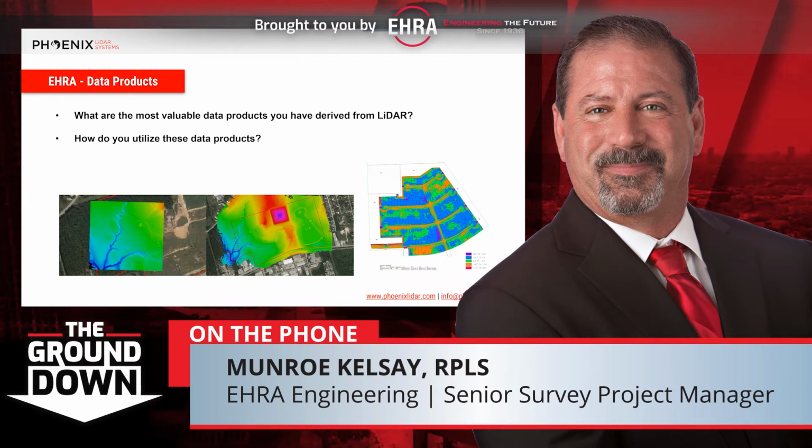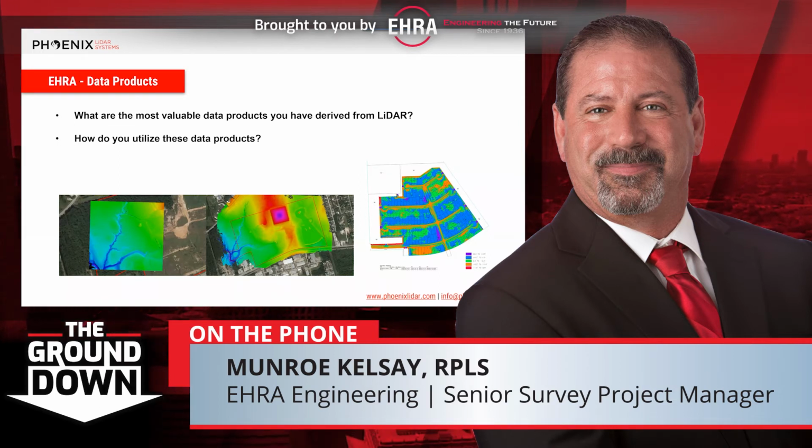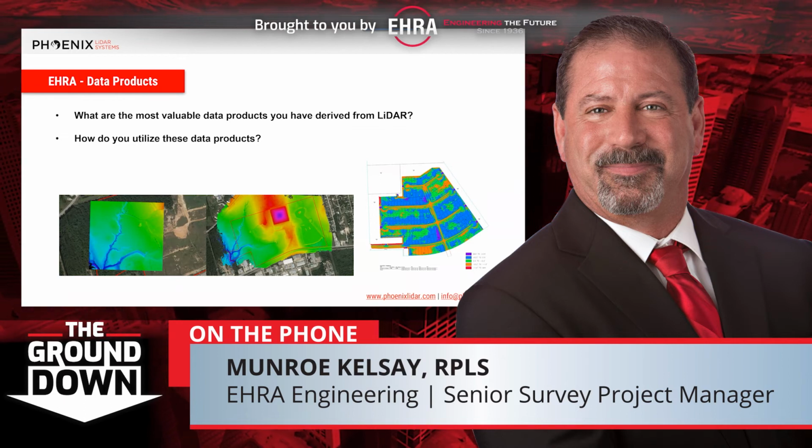Typically what we'll do with our clients, if it's a heavily vegetated area like that, we'll fly it ahead of time, and we can do our initial designs for our drainage and for our subdivision.